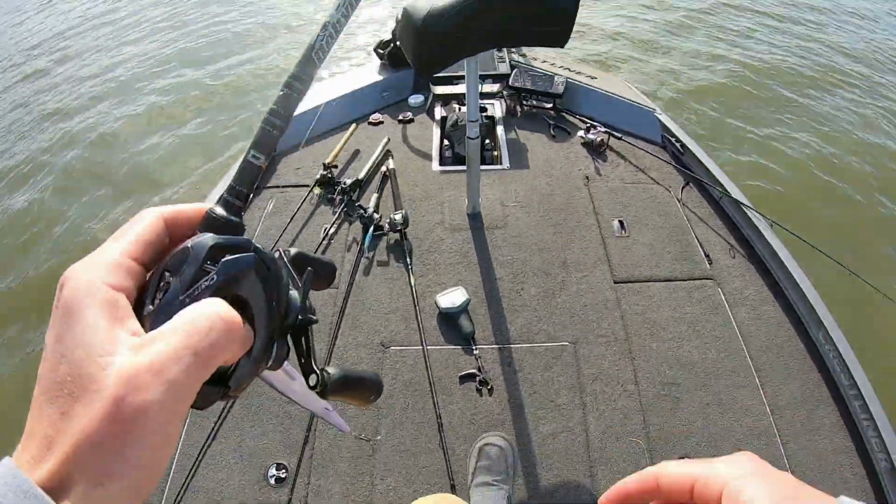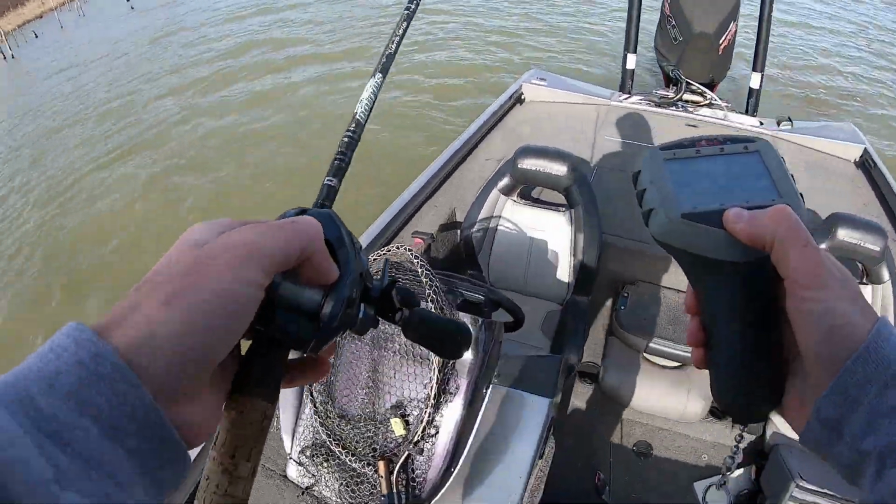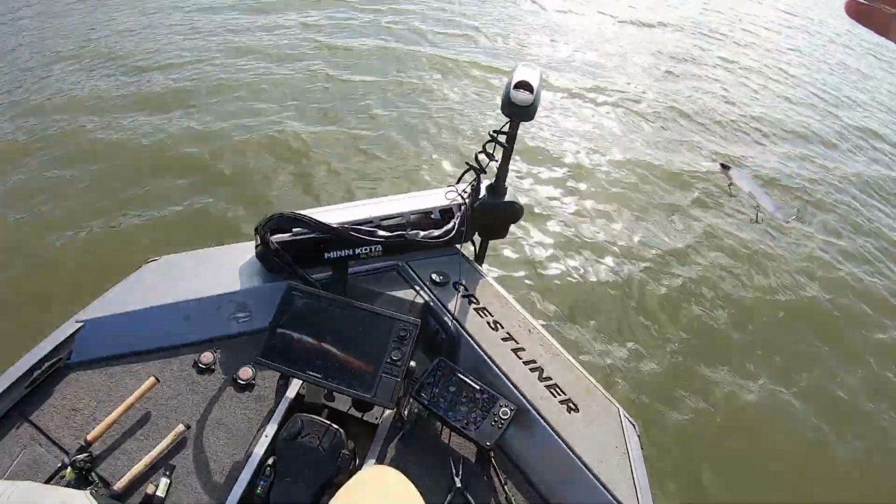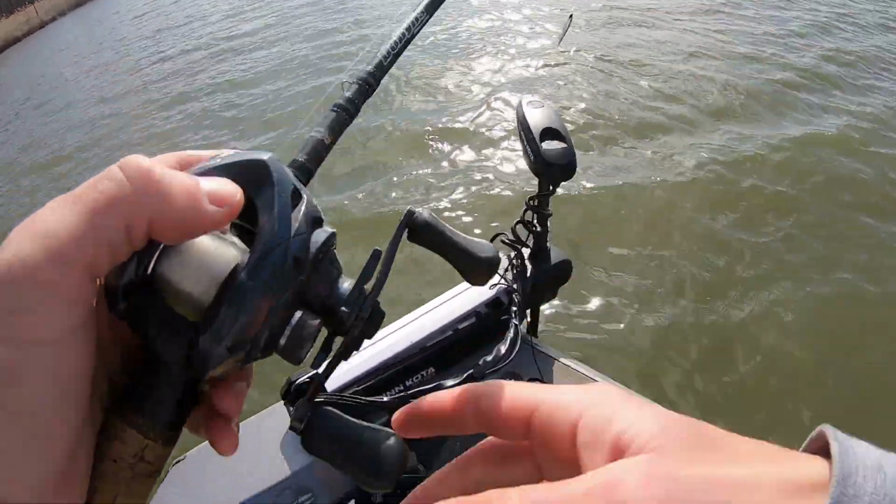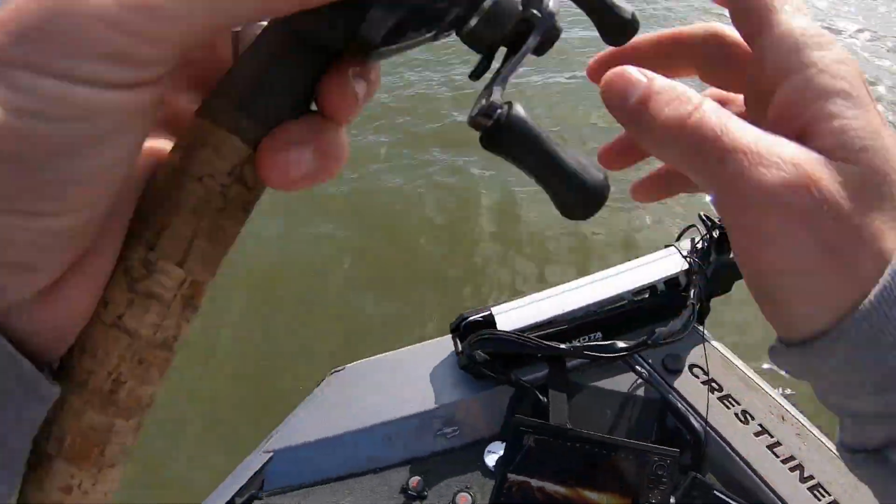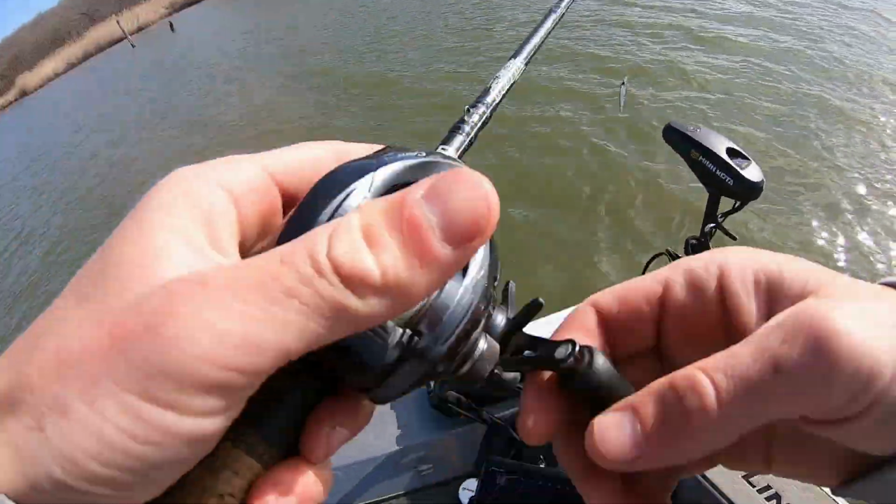There we go. Not a bad way to start. Take it. These fish are not set up like they were a couple weeks ago, but I had to check. So I kind of started at the mouth and I'm working my way back in. We're probably two-thirds of the way in now, and that fish was just out here cruising on a flat.